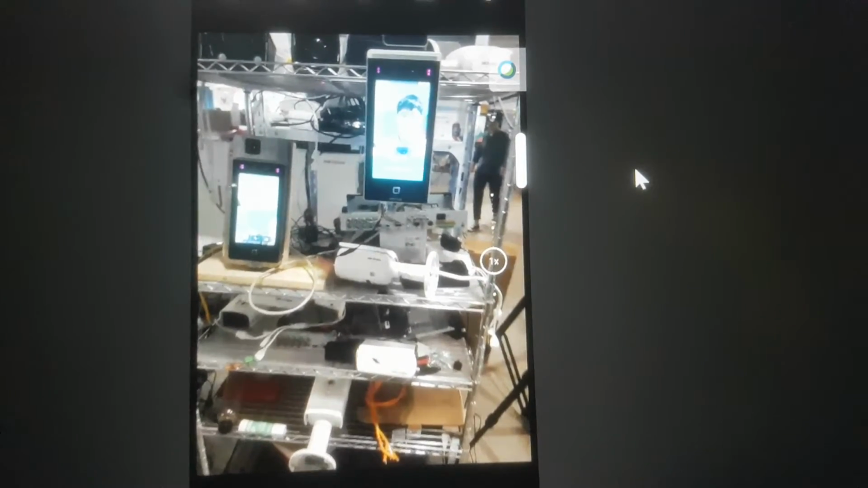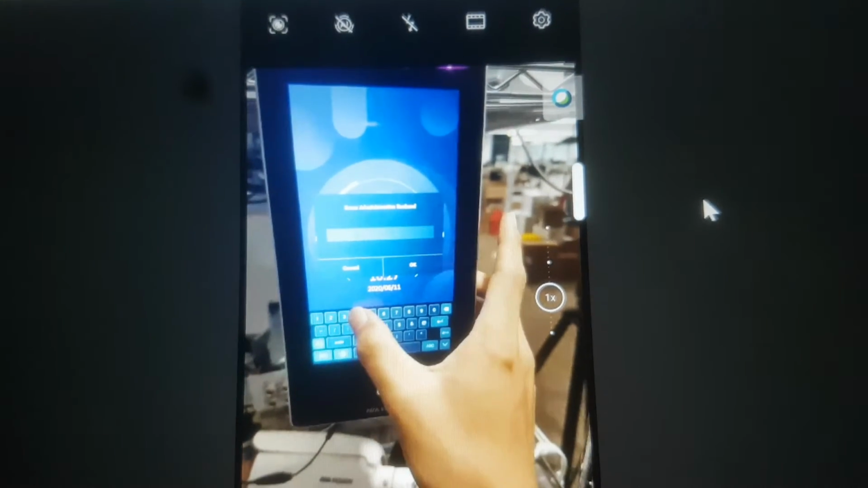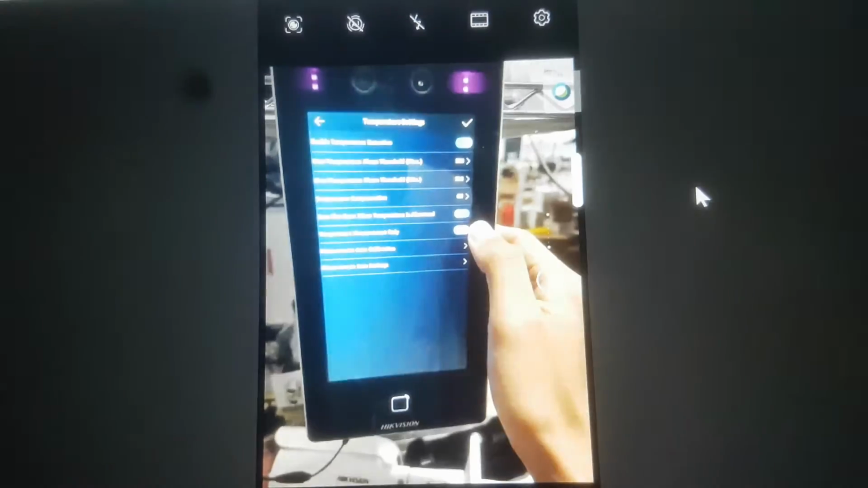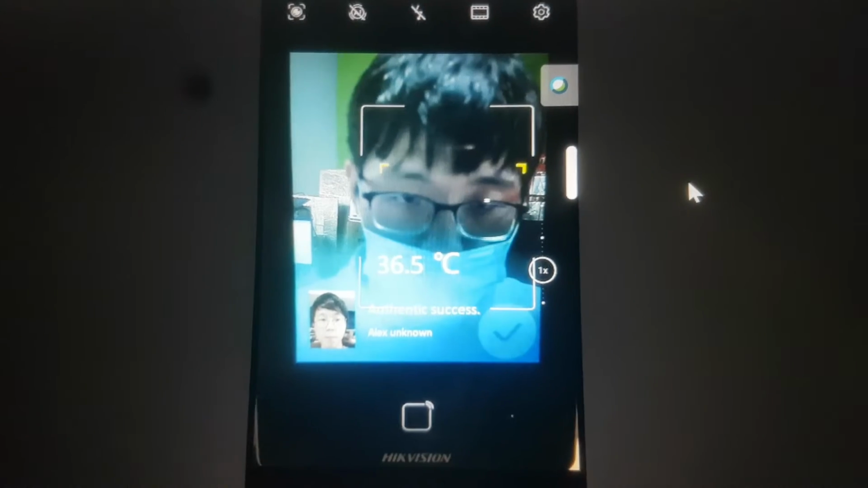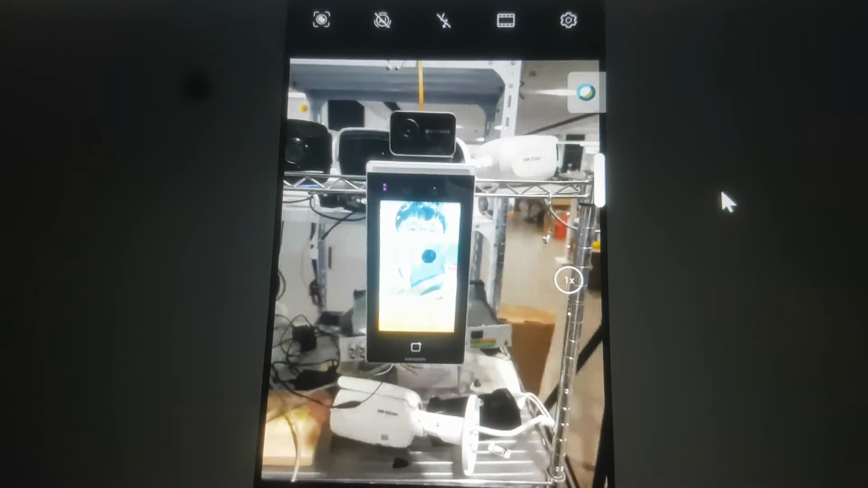When I disable the temperature measurement only mode, and come back to the live view, you can see here, it will display my name and authenticate success. So this is for the face comparison. So this is the device side, the local side of the eco memo device.